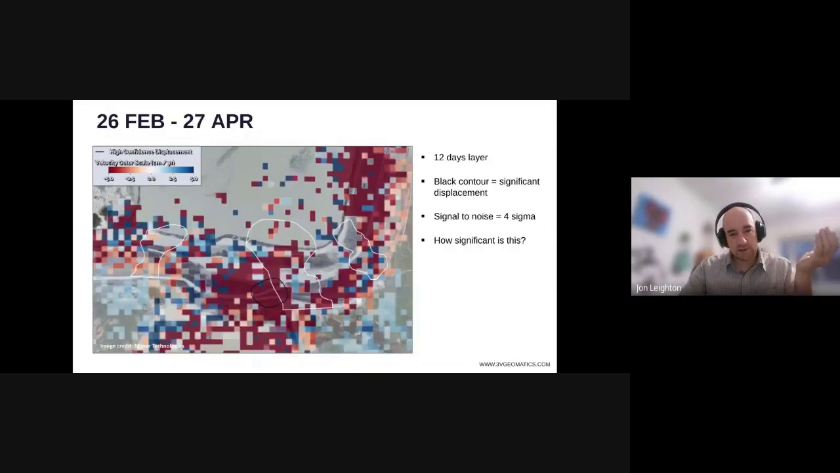So 12 days later, which is the cycle for Sentinel-1, we receive another image, 27th of April. We are now 4.5 months prior to failure. And for the first time, we see this black contour here on the tailings dam. This contour is a proprietary innovation that we've worked on. It doesn't highlight the magnitude of displacement, but rather the significance of displacement.